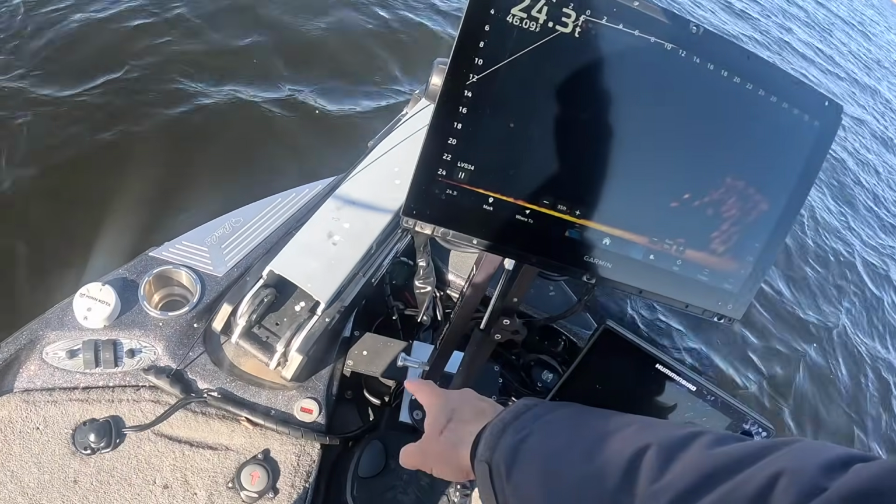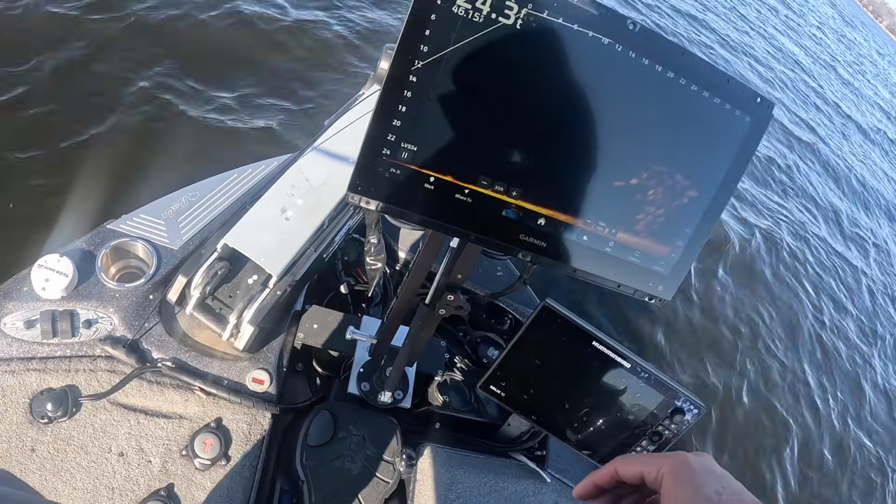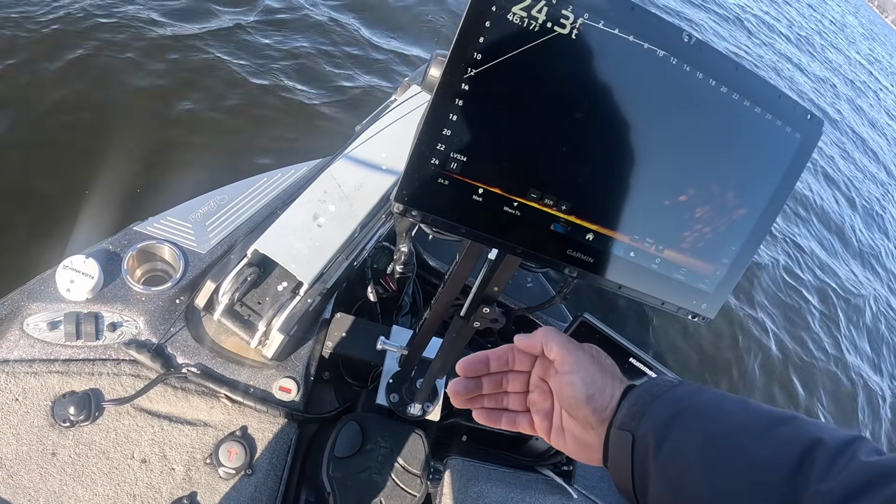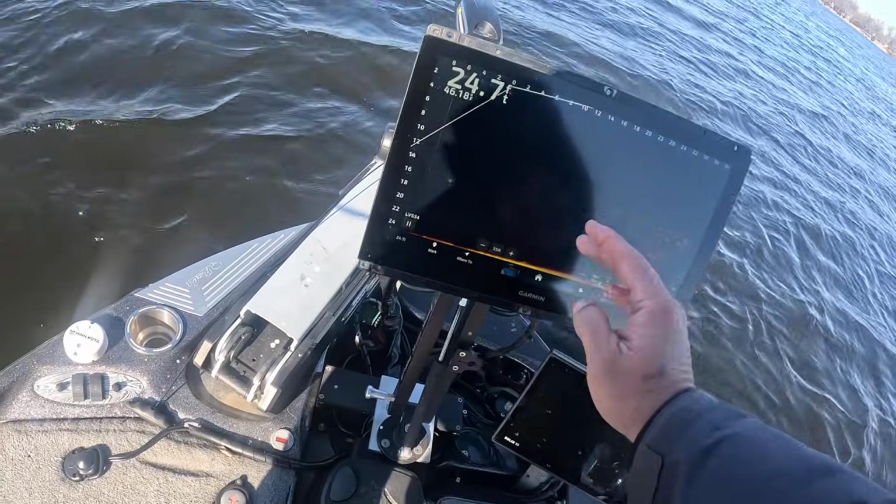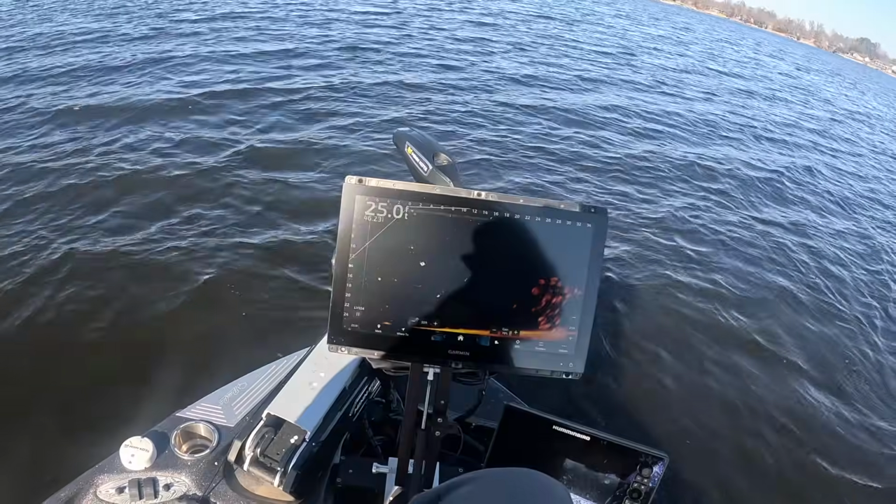And I utilize the bridge, and then I utilize the folding mount right there. Okay, guys, so the folding mount's right there. And I've positioned that 3 inches forward so that my ability to touch the screen is extremely efficient and easy.